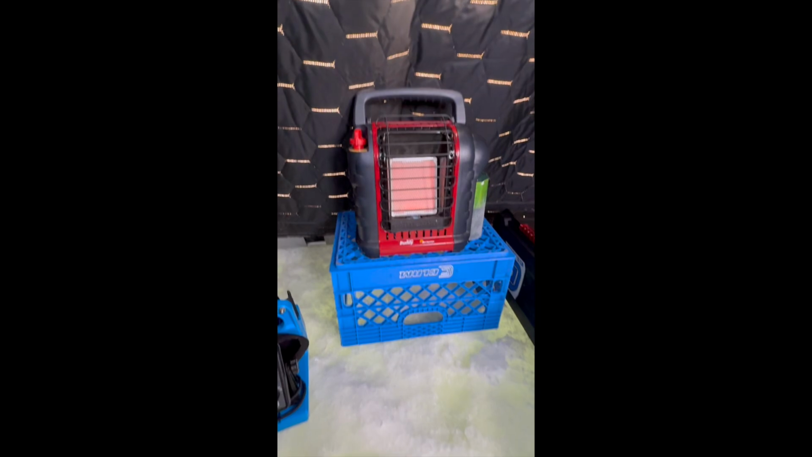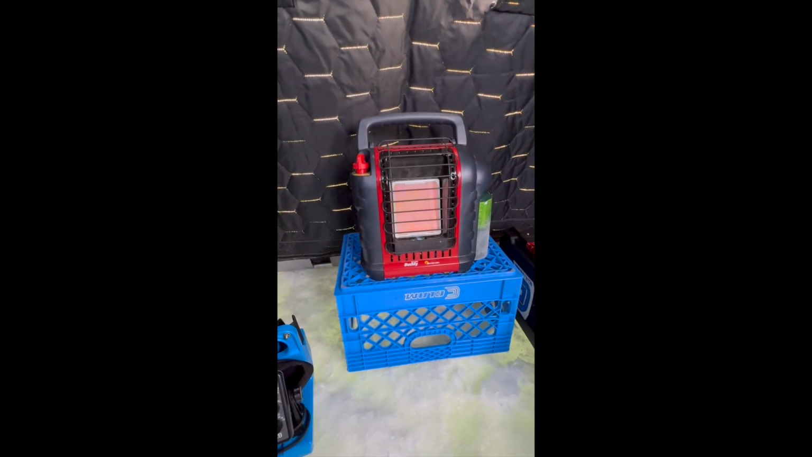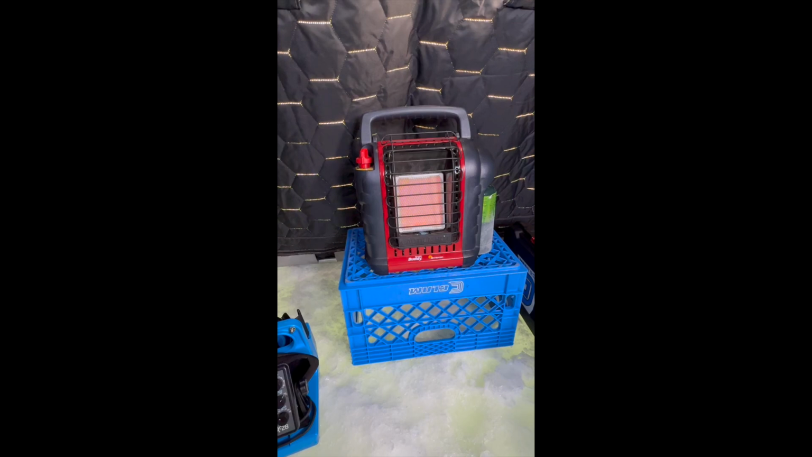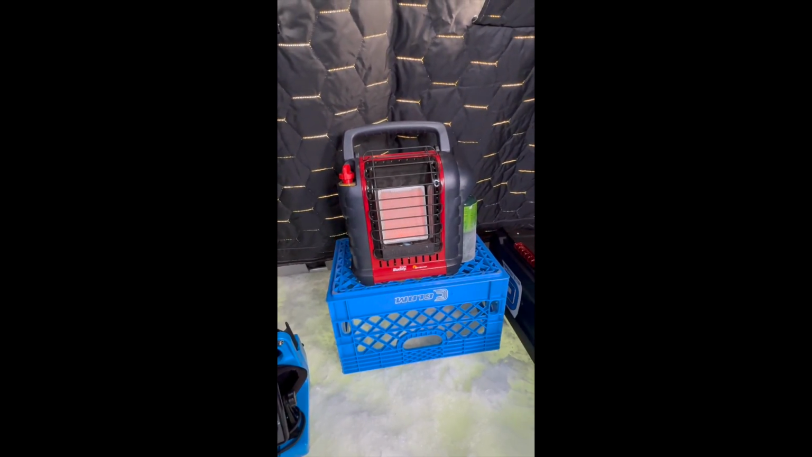I'm also using the Buddy heater with a 1 pound propane tank. I feel that the 1 pound propane tanks take care of everything I need. They're easy, they're simple. I know they cost a little bit more to use, but they're so much easier than hauling around a 20 pounder or a 10 pounder with a hose.